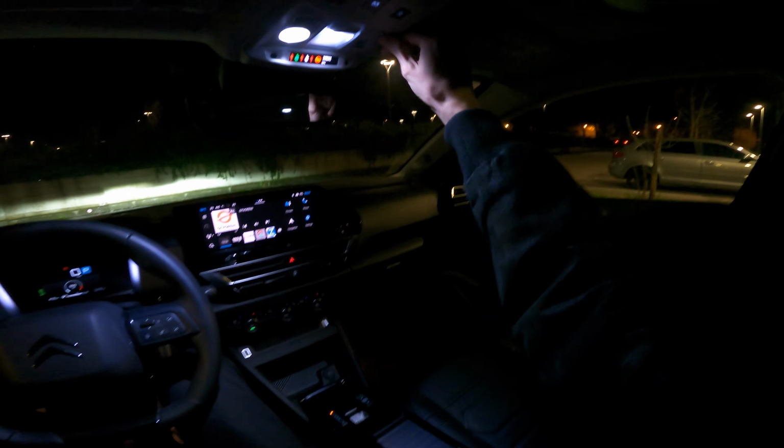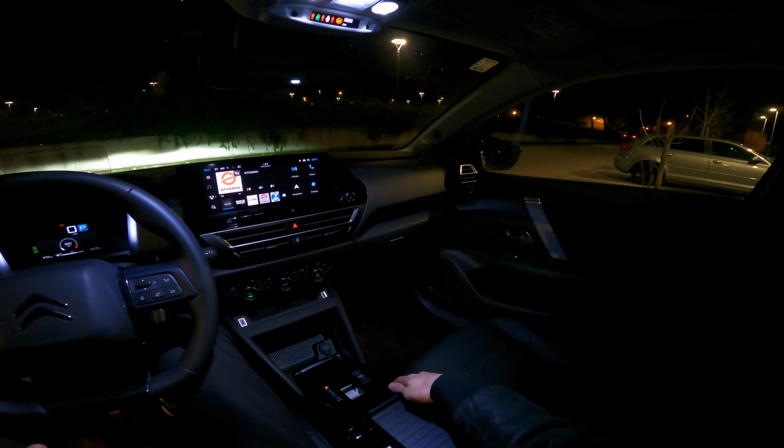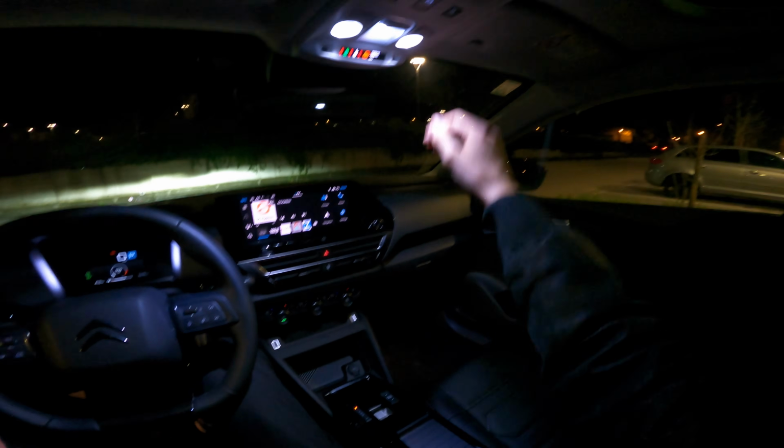Okay, another thing, interior wise, you can see on the top there's a pano roof. It definitely lowers the roof on the front and the back. If you're a tall person, I wouldn't advise it. Also, there's a lot more wind noise coming in the car. The electric version of the same car I had on test didn't have the pano roof, and it was way quieter inside. Just to show you a little bit of the interior, although when driving we're not going to have the lights on.